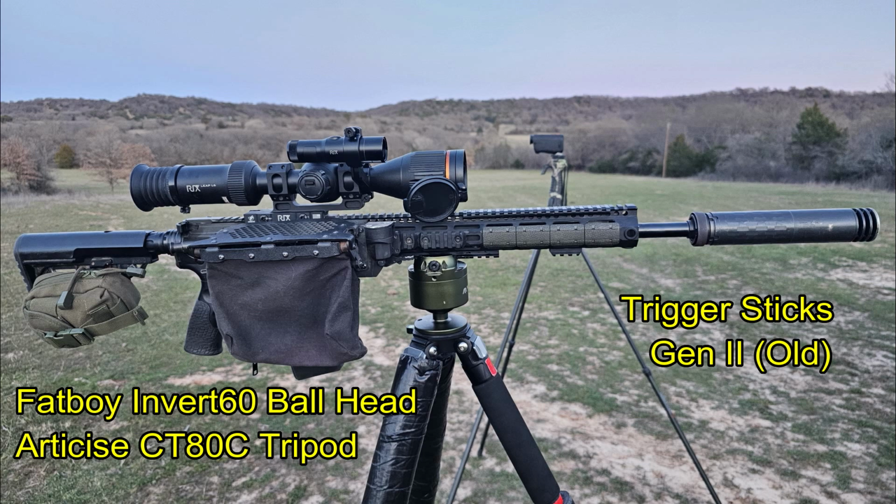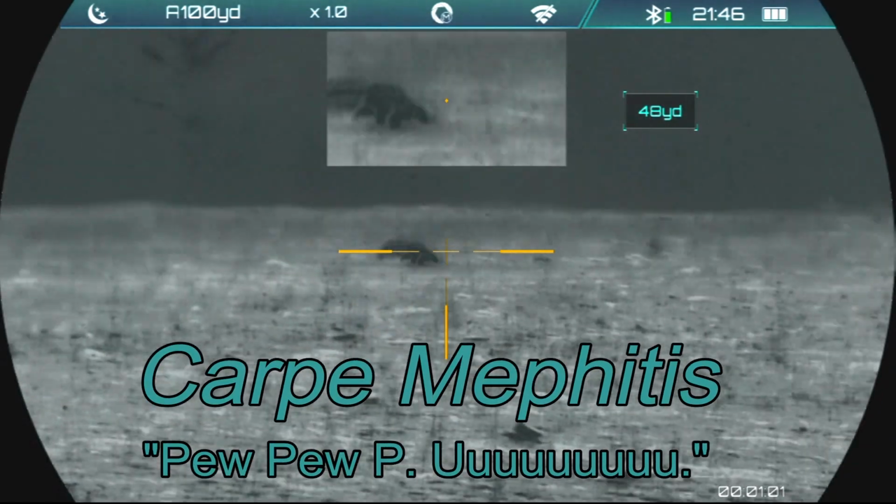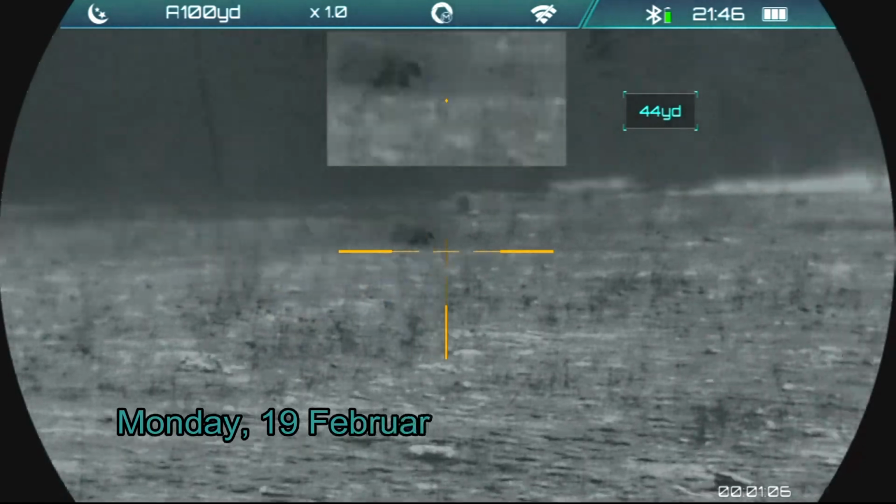And here you can see the tripod gear that I'm running for the night. And Carpe Mephitis. When there are no hogs around, I'll go after some of the other varmints. In this case, I'm going to be going after skunks tonight.